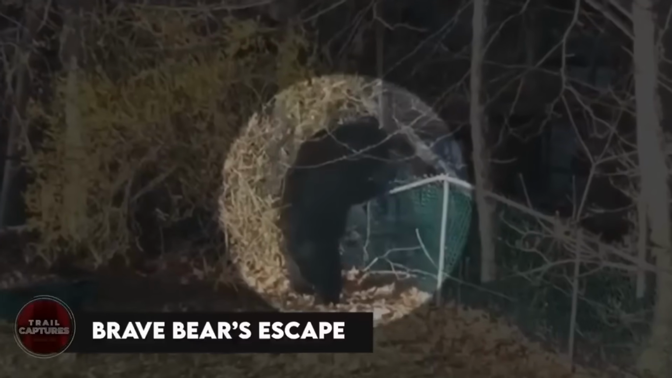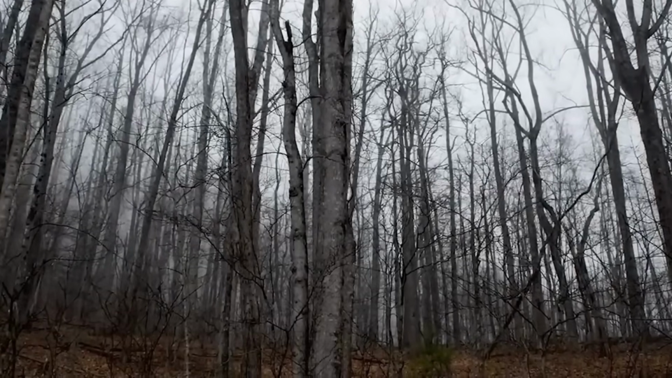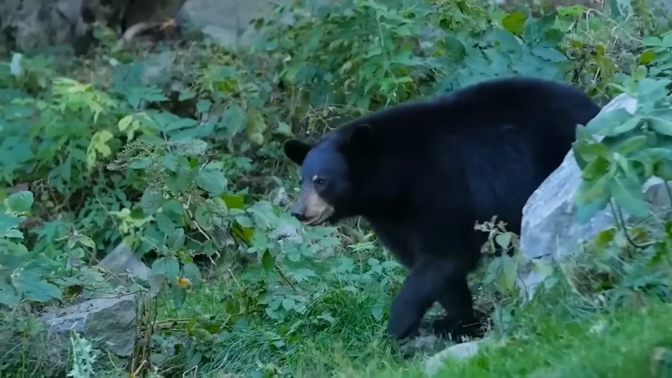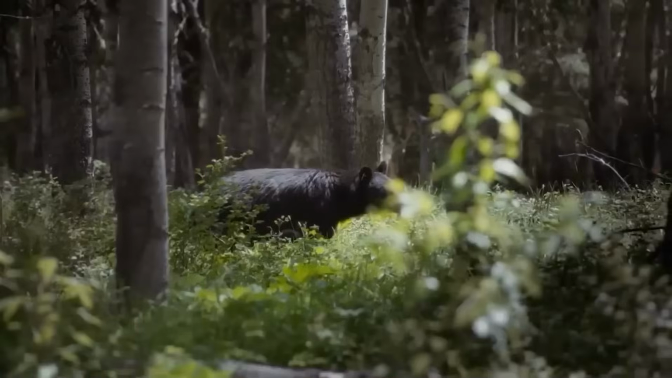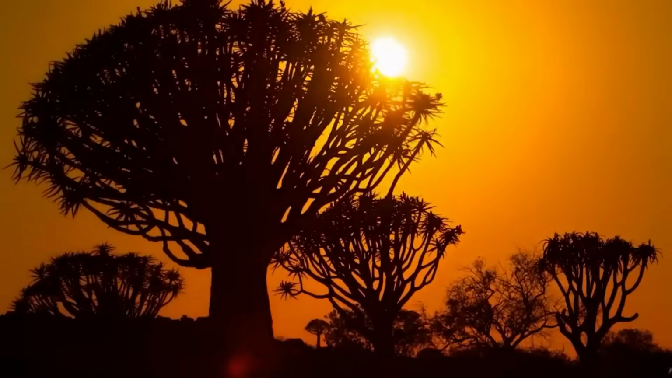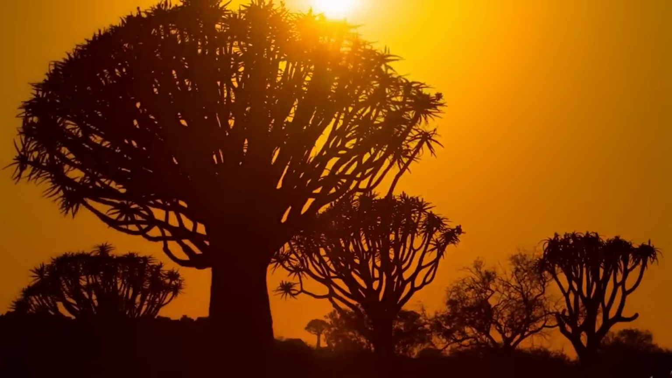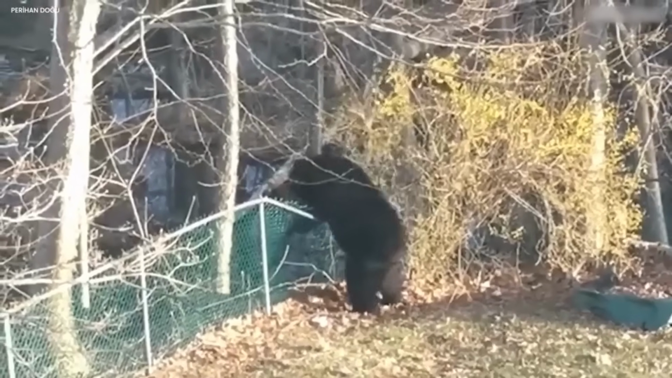Brave bear's escape. Once upon a time, in a thick, wild forest, there was a big, crabby bear who lived in a comfortable backyard. The bear had grown tired of the small space and longed for the freedom of the forest beyond his barrier. One sunny morning, as Benny was stretching his massive paws, he got an idea. He decided it was time to break free from his backyard confinement.